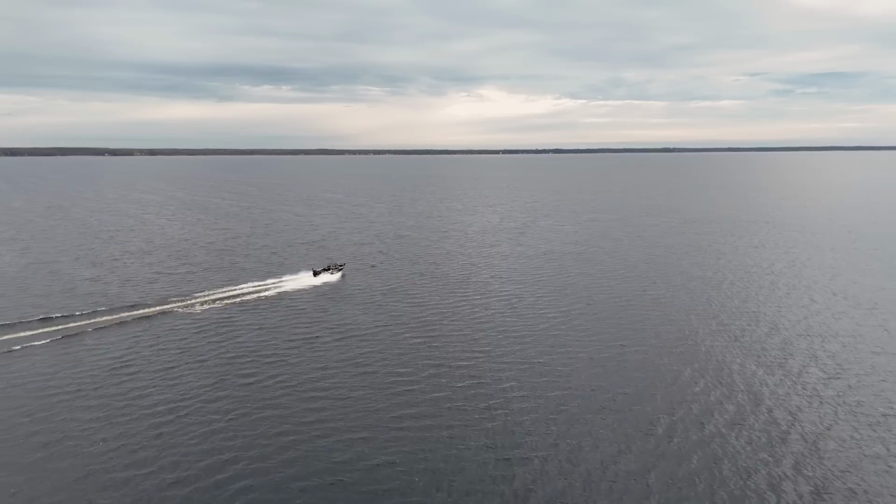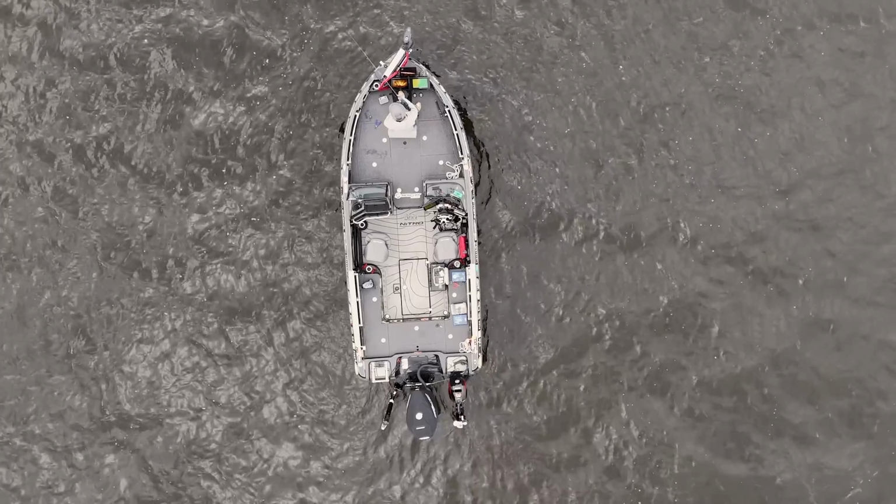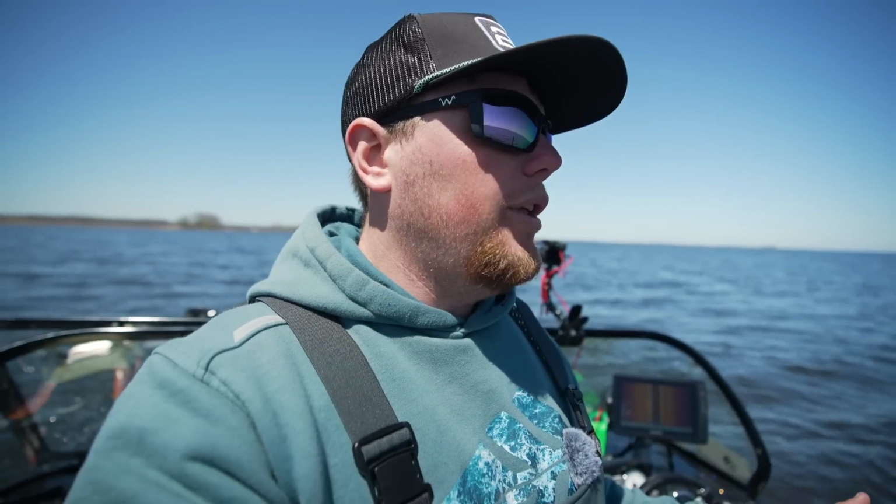It is a beautiful day out on Green Bay. I actually just got done running a guide trip about an hour ago, and I figured, you know what, today would be a great day to come out here and do this. We have some really good fishing going on right now.